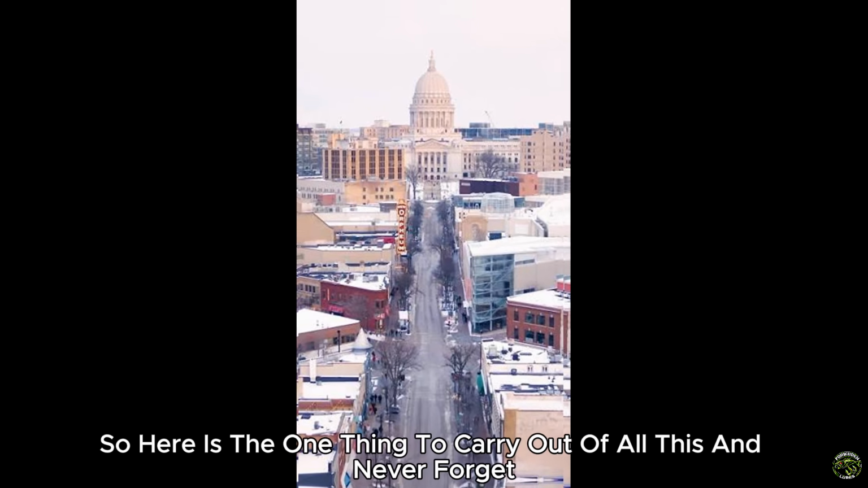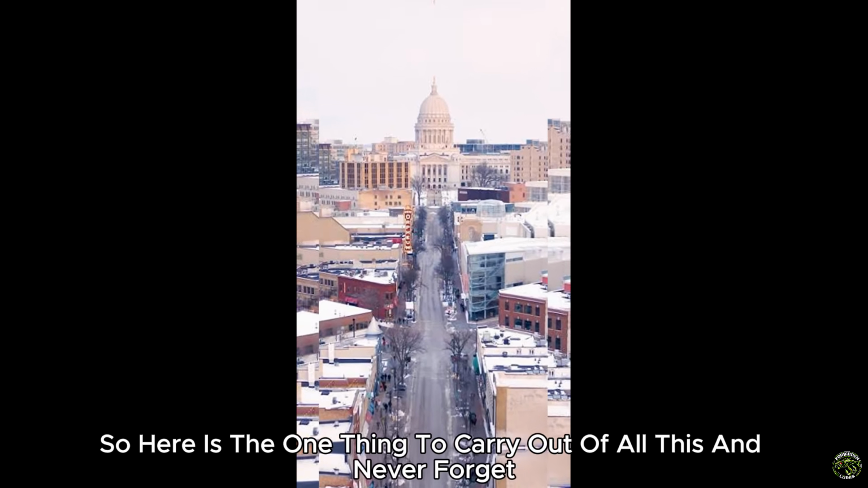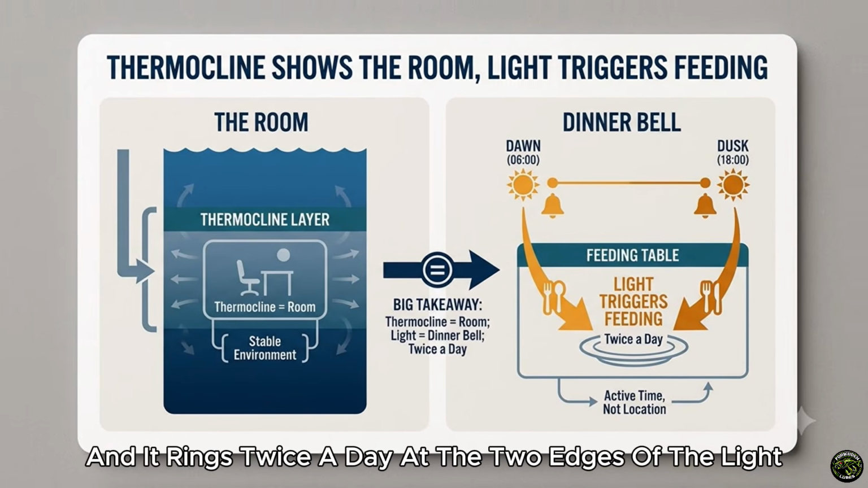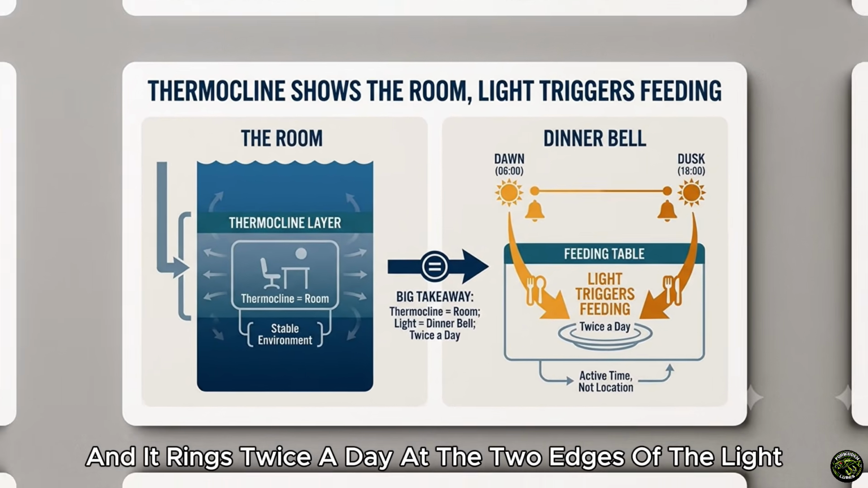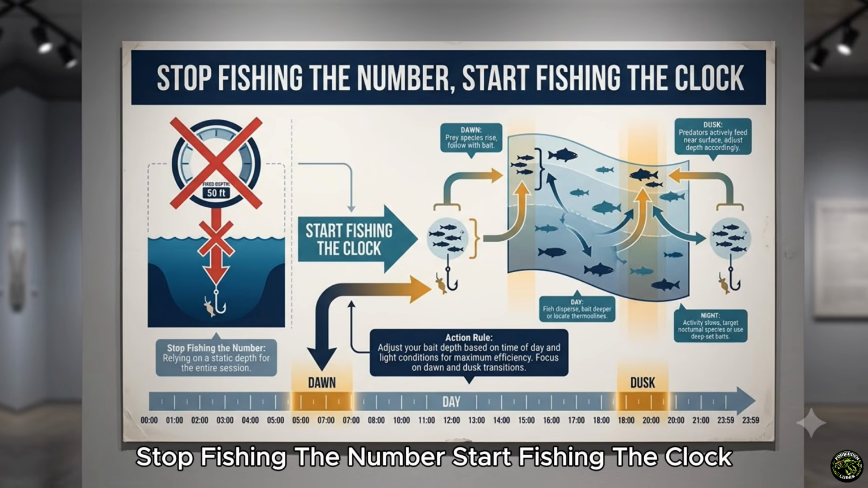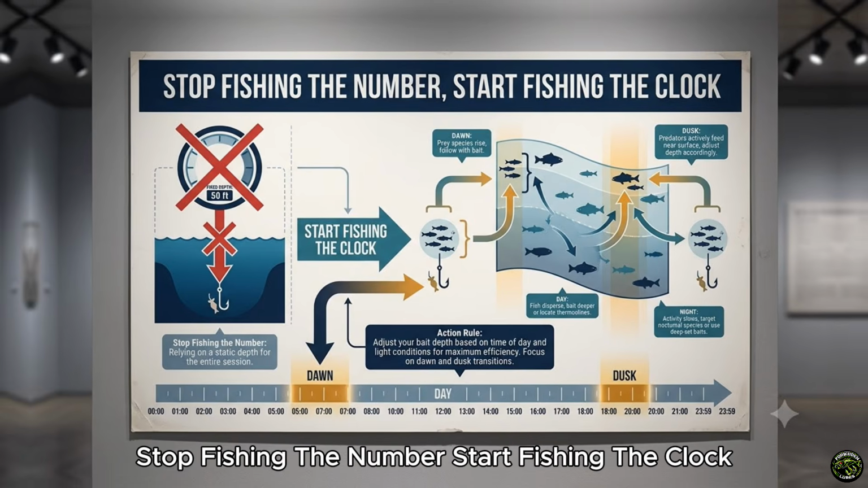So here is the one thing to carry out of all this, and never forget. The thermocline shows you the room. The light rings the dinner bell, and it rings twice a day, at the two edges of the light, dawn and dusk, when the whole table is on the move. Stop fishing the number. Start fishing the clock.